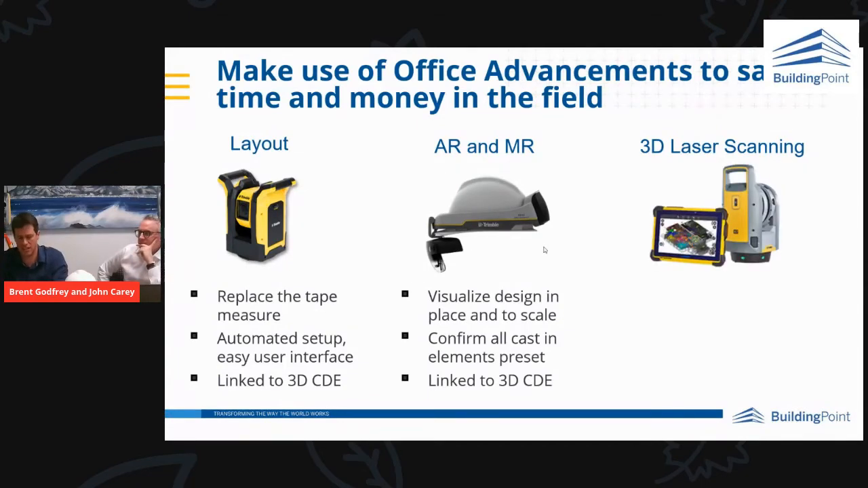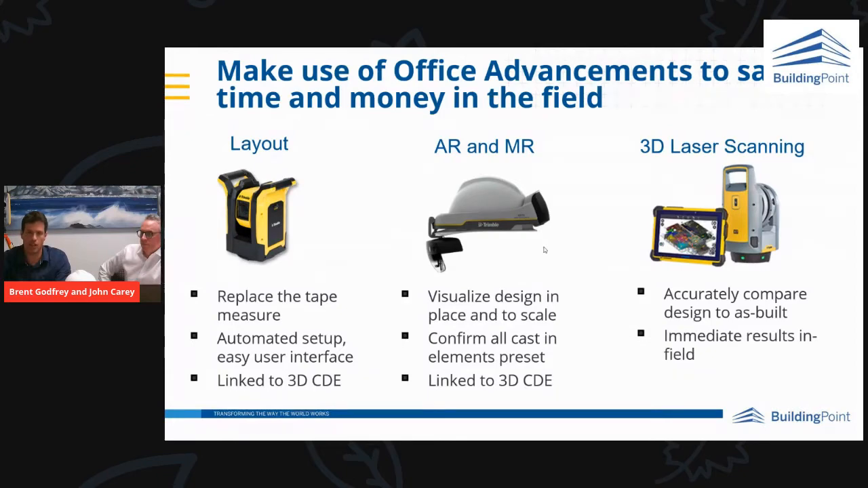You can look at 3D laser scanning, which has traditionally been a data capture only tool. But now with the laser scanner, we can very accurately take precise information and compare our design to as-built comparisons.